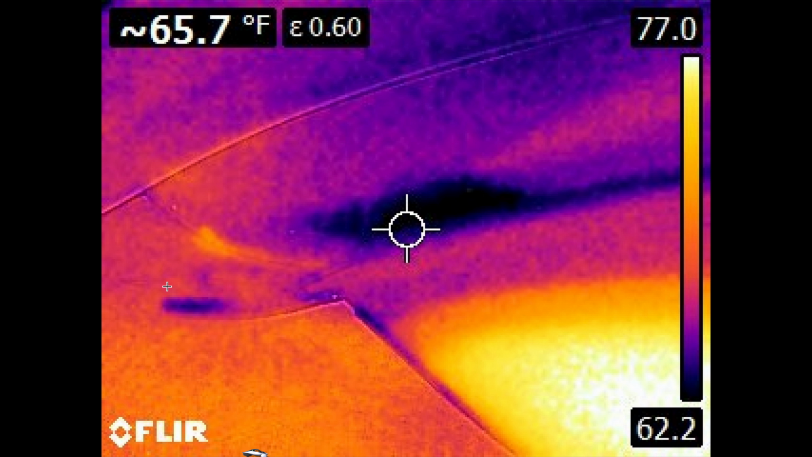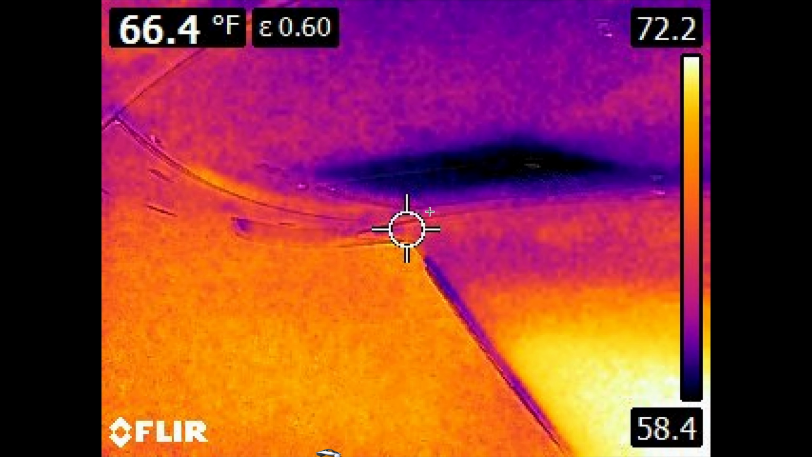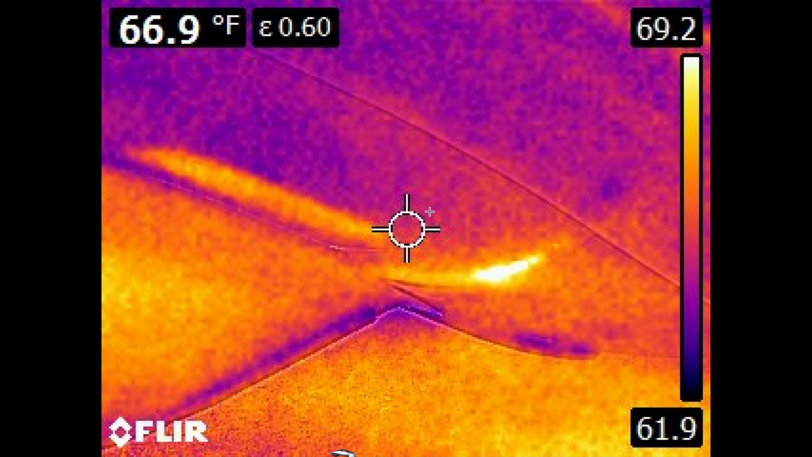And then this is the exhaust. The resolution on these images isn't great, but if you look at my other videos, this is the exhaust for the radiator, and it's very, very cold, about 62 degrees. If you're standing at the back of the Aptera, this is the left side, and this is the right side. So it's actually a little bit hotter.